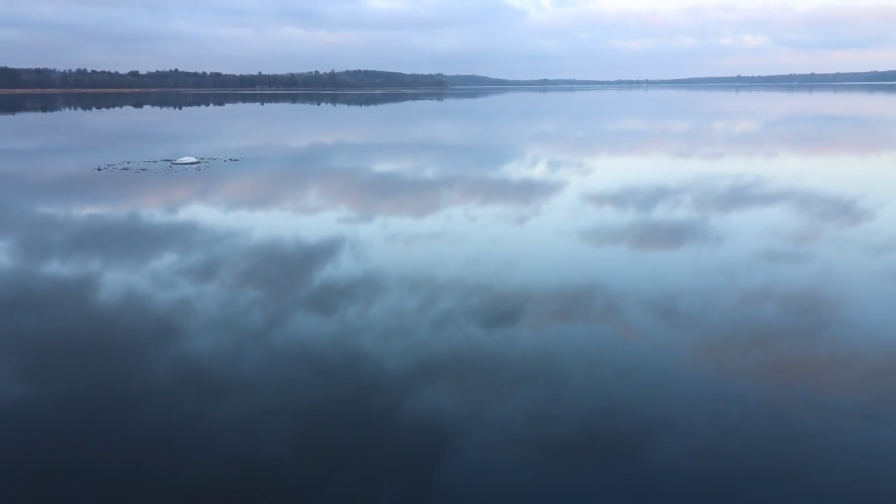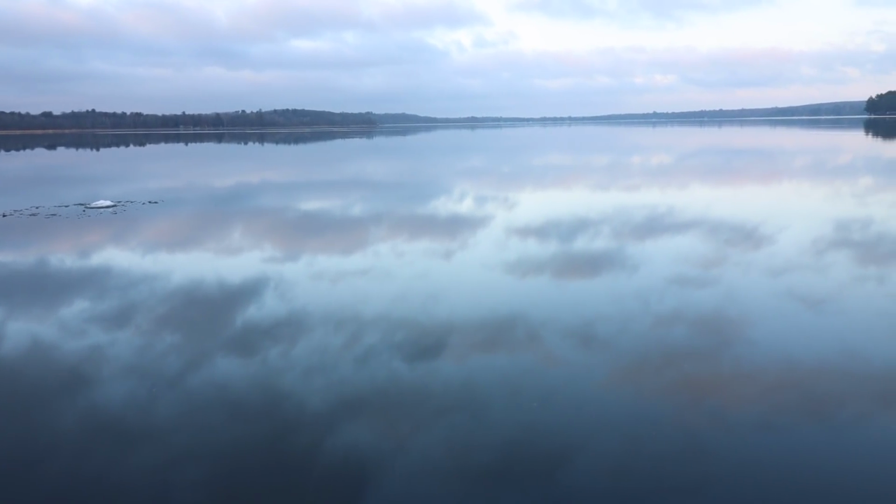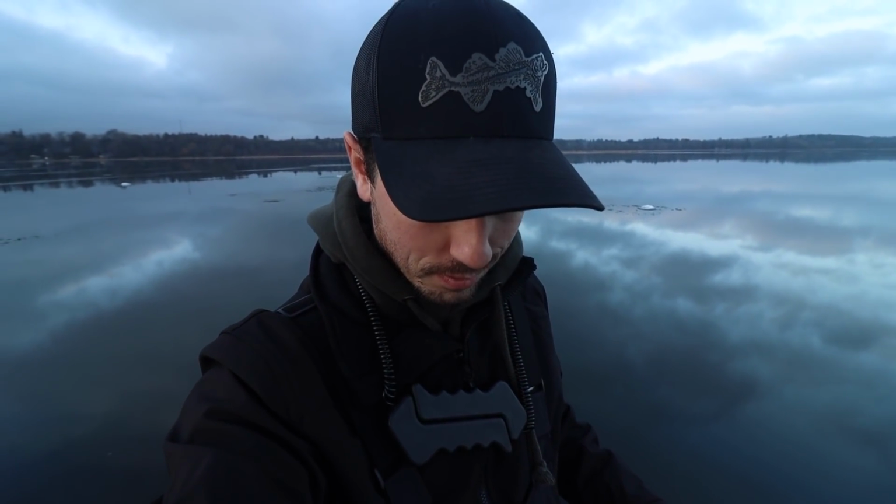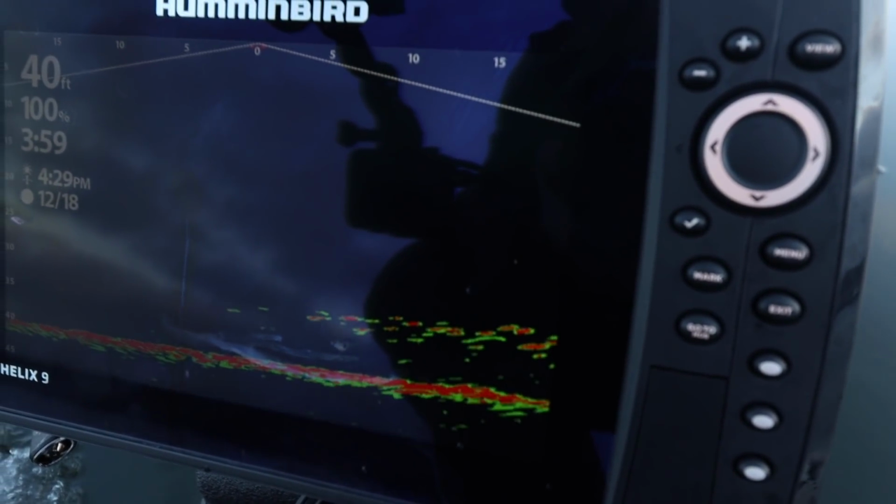How gorgeous is that? Just figured I'd take a quick little break from the crappie catching to show you just how insane it looks out here. But it also looks like the crappies are starting to move back in here, so I'm going to get my line back in the water.